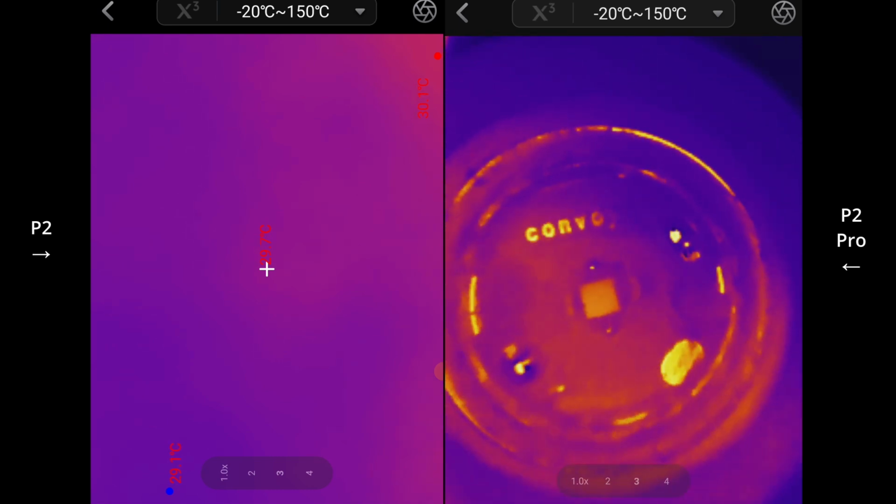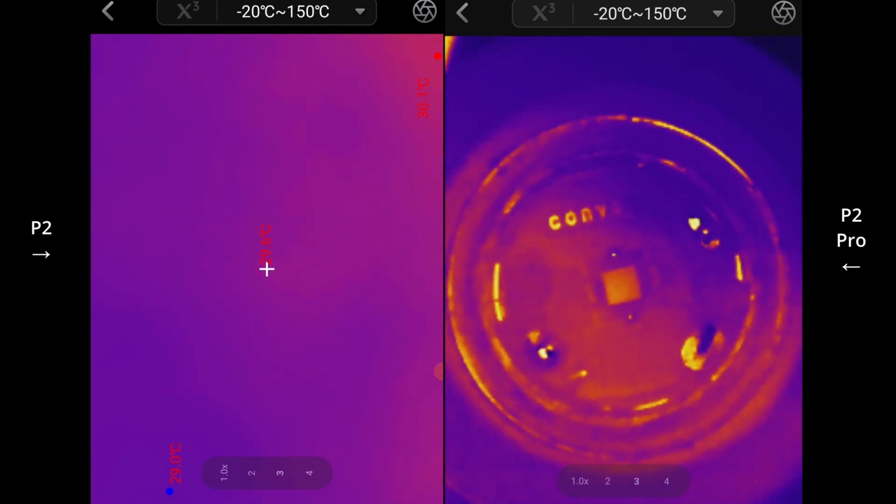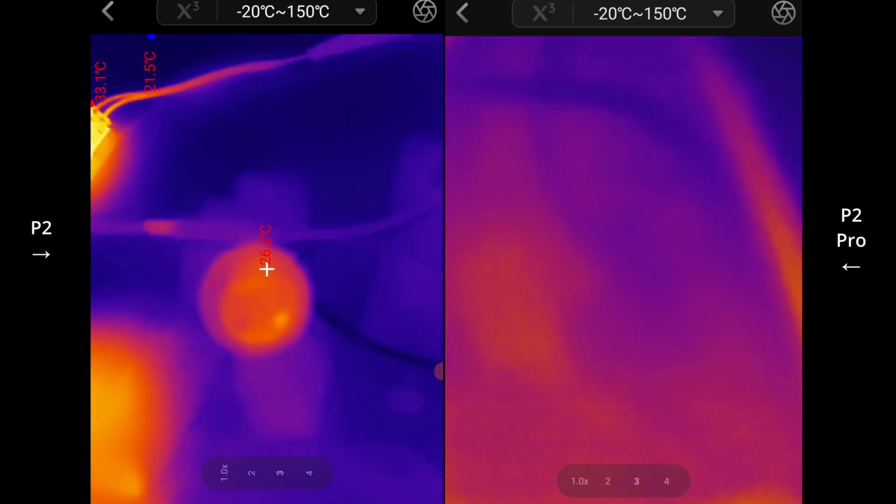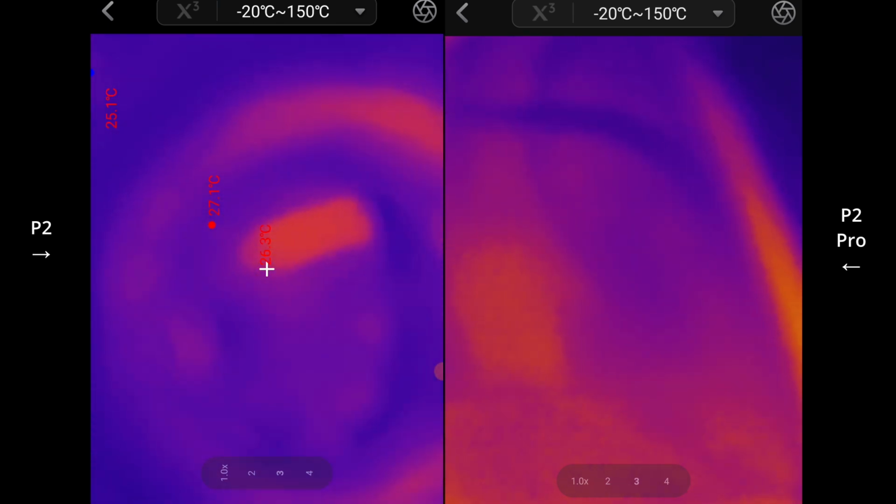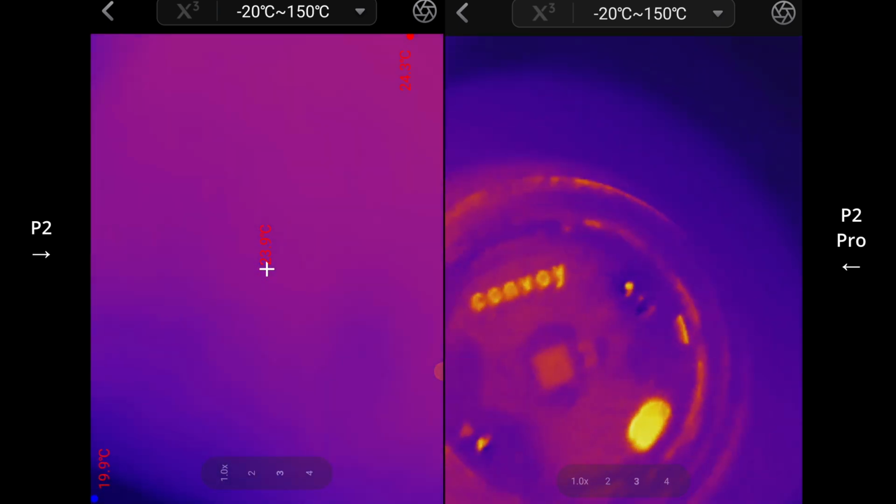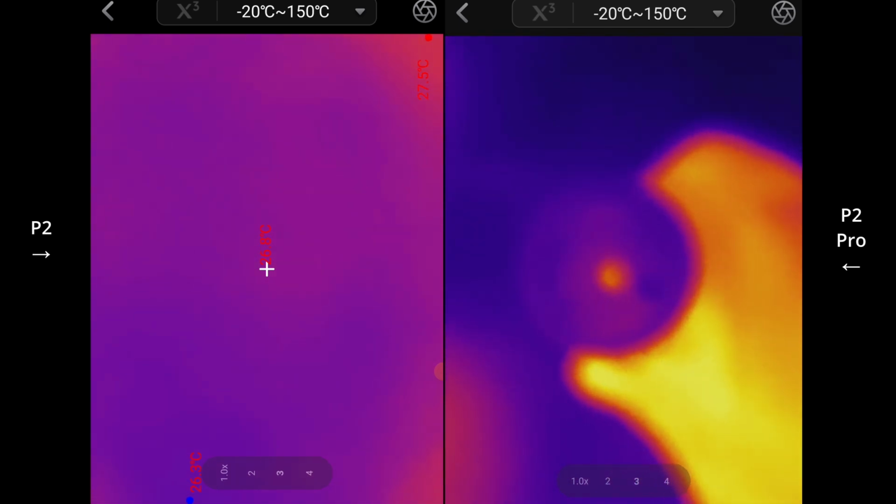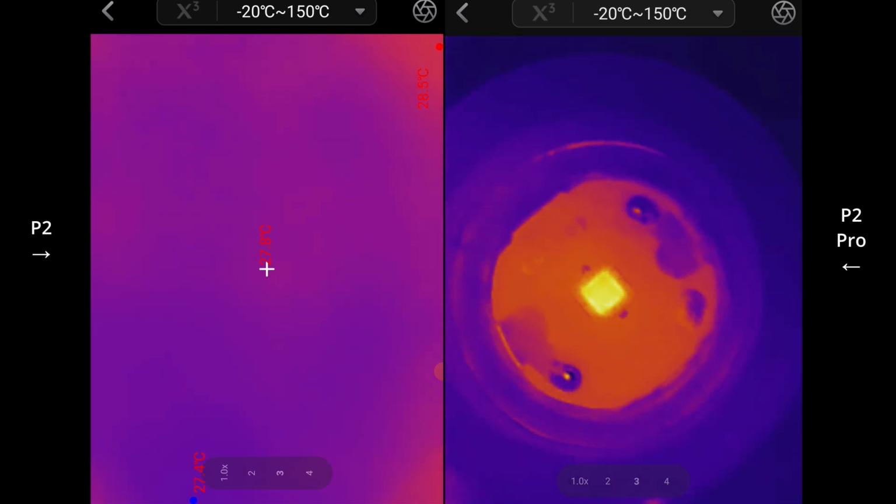It won't last. So I'll show you what the P2 looks like. I mean, barely can tell what's going on at all. It's just not meant to focus on stuff that close up. Okay, so the LEDs start to warm up, but I'm gonna ramp this up a bit. Let's see if I can really get this going a bit hotter. Okay, here we go.